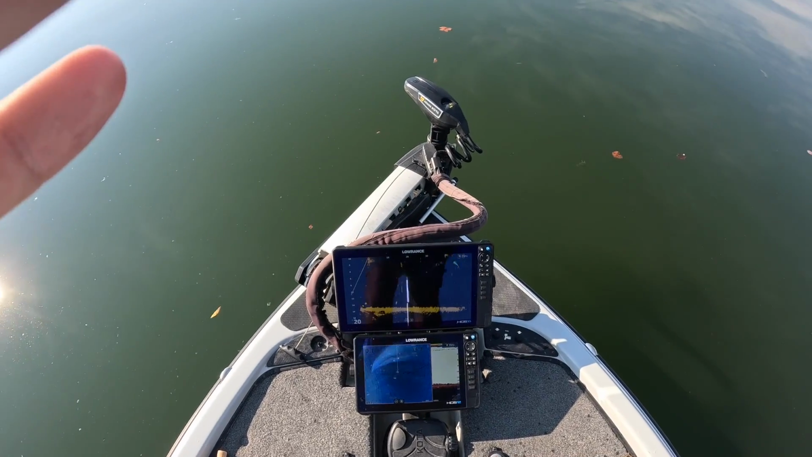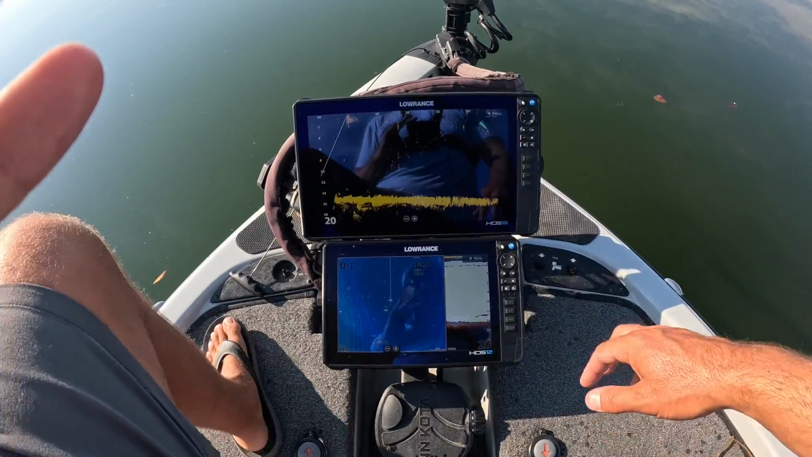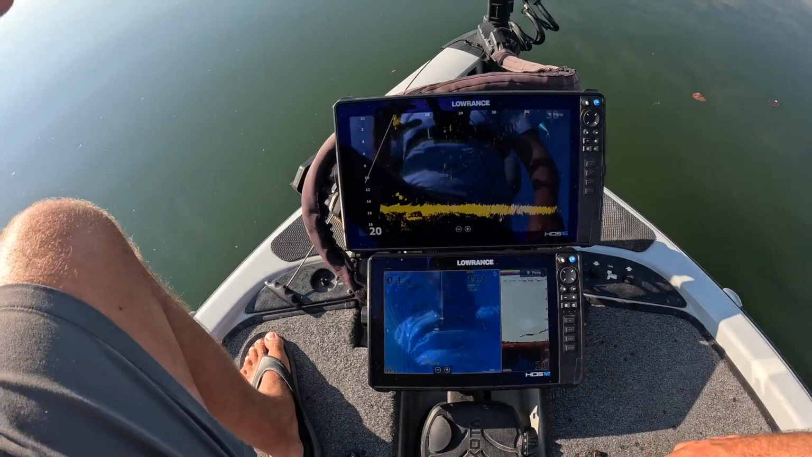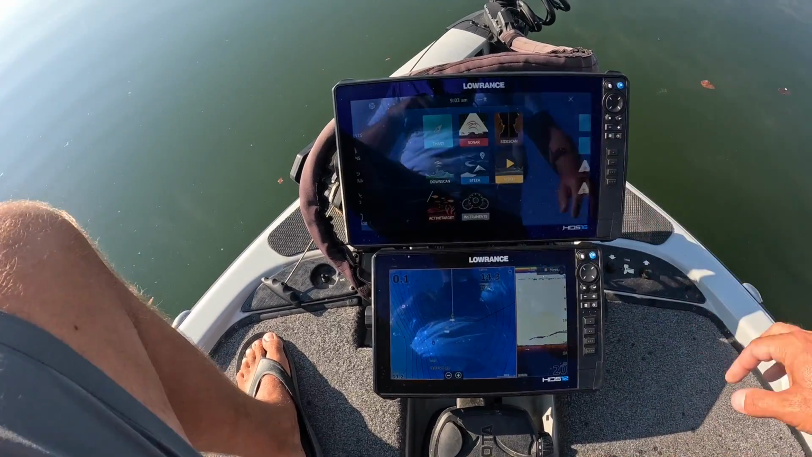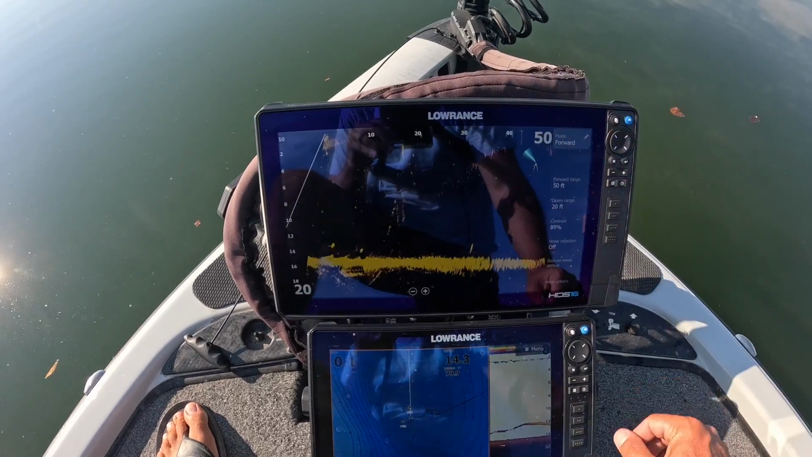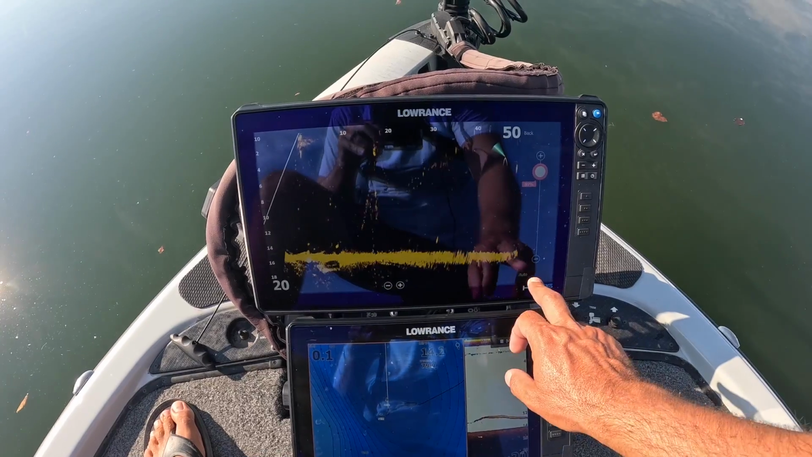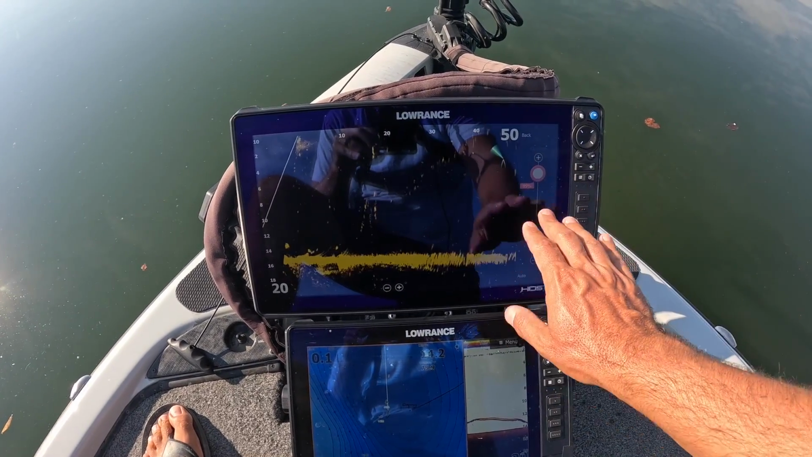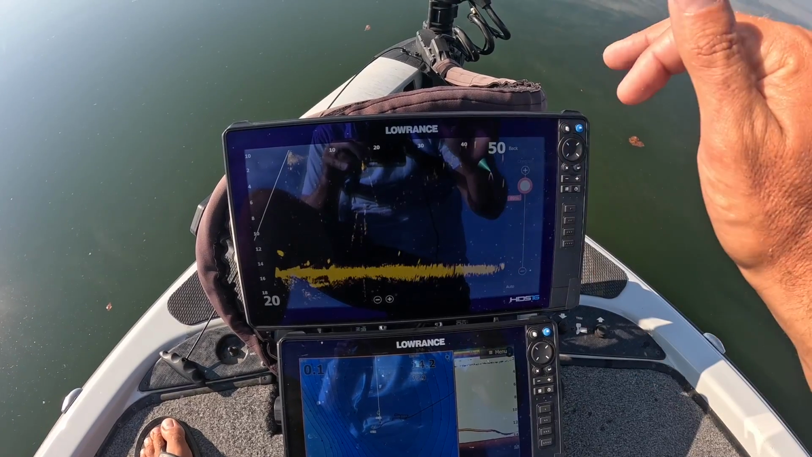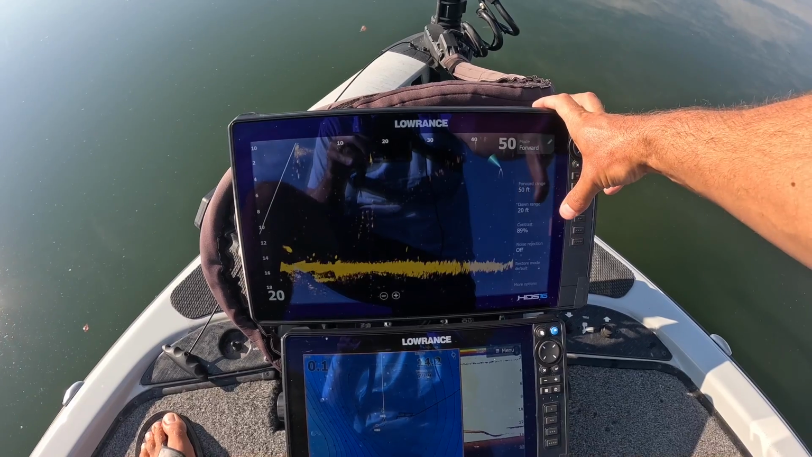All right, guys, so let's talk about settings real quick. I showed you guys the ranges here and explained why I do what range. Let's go more in depth on settings here. Let's go to menu. Contrast, I've got it set on 89% right now. Take it out of auto. You're going to want to stay between about 84 and 92, right in that range is what works best for me, depending on water clarity.